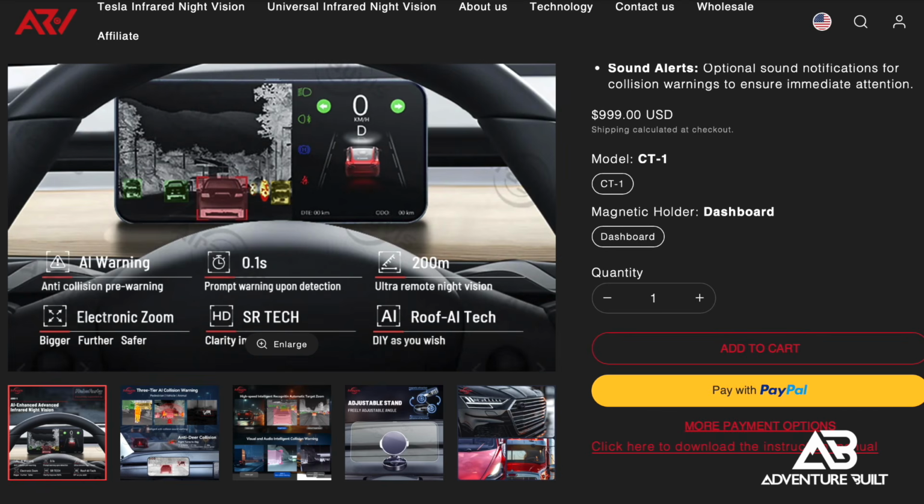There are a few things that I have to put out there. One, this is a really expensive system. Yes, 10 years ago, this would have been $10,000, but today it's $1,000.